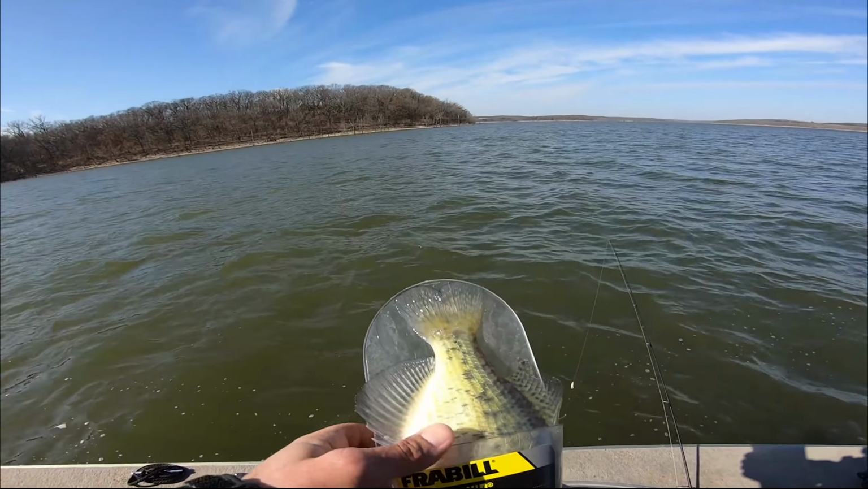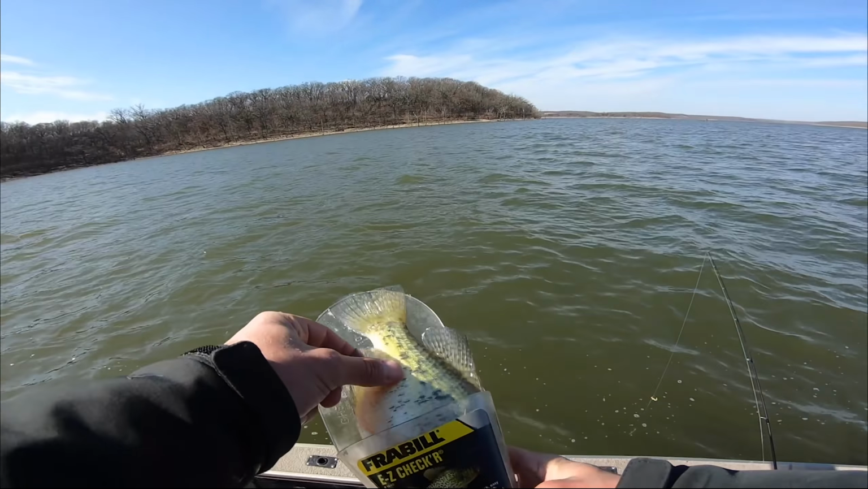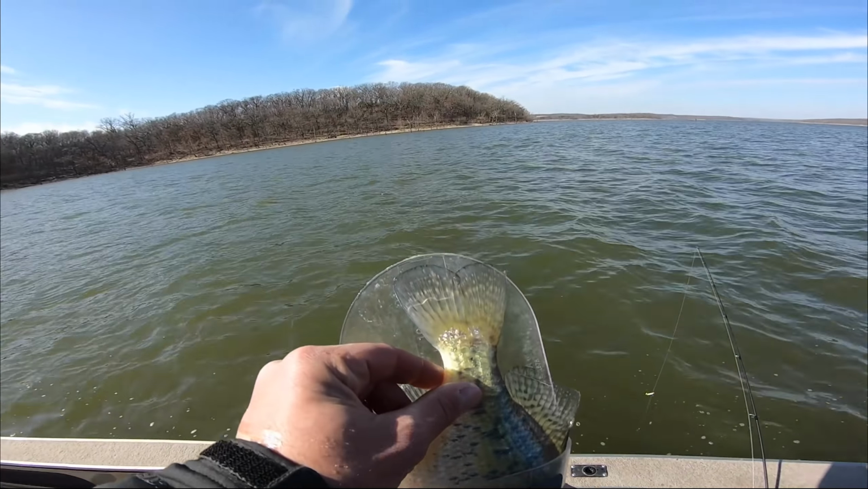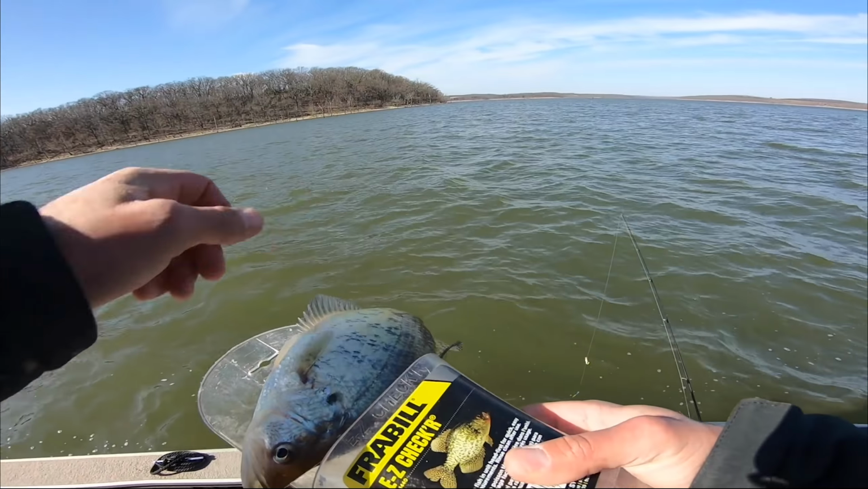So first candidate of the day, number one. Okay, that should tell you enough right there. This guy doesn't fit in the checker. He is well over 12 inches there at the tip. So definitely a nice fish. Nice first fish of the day.